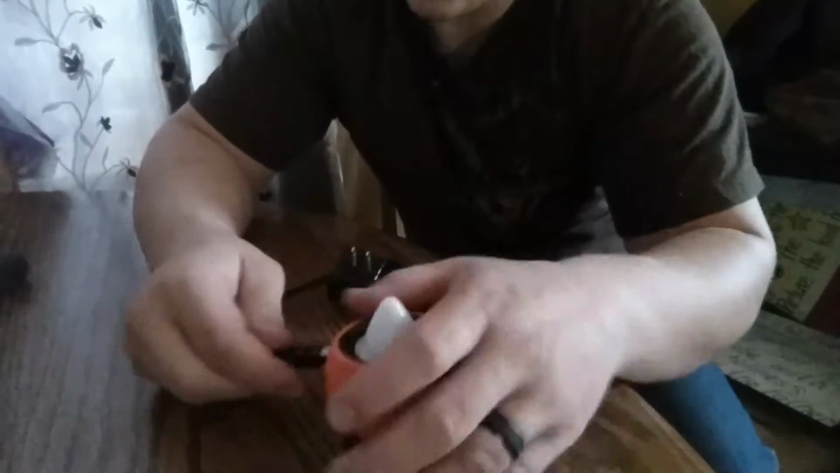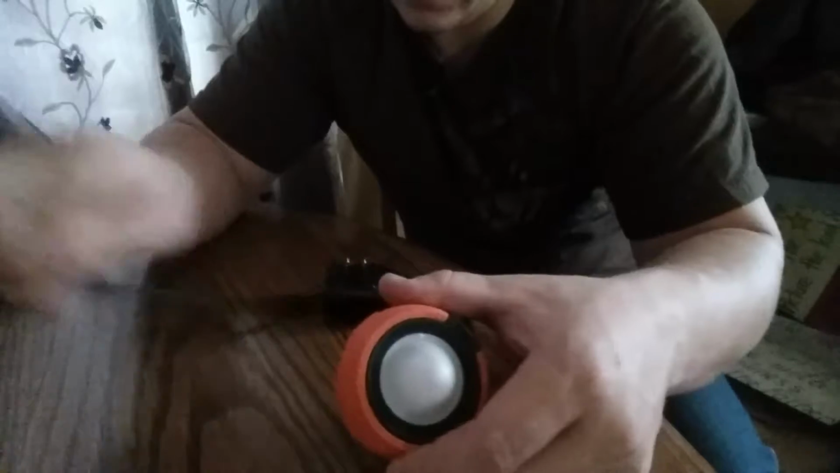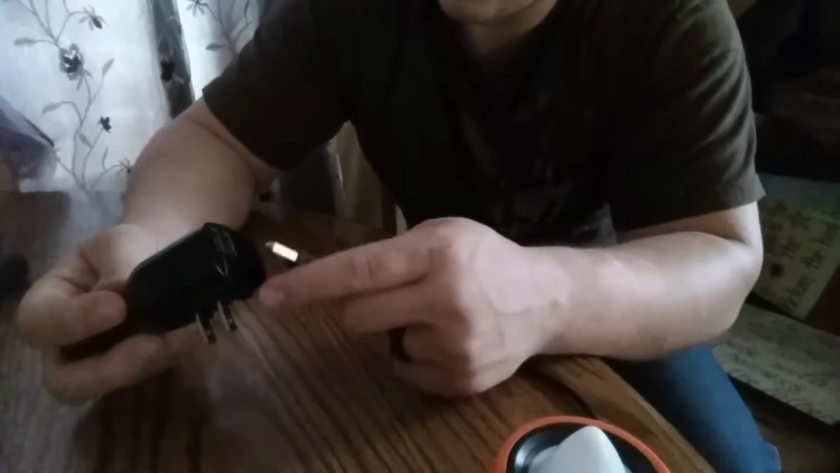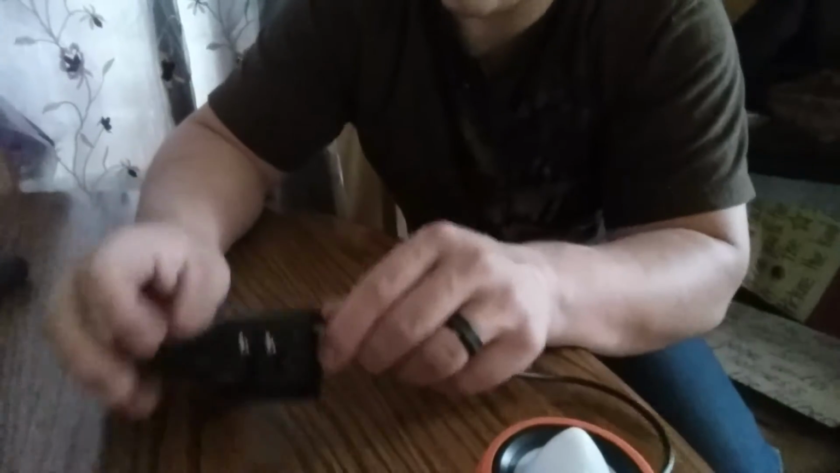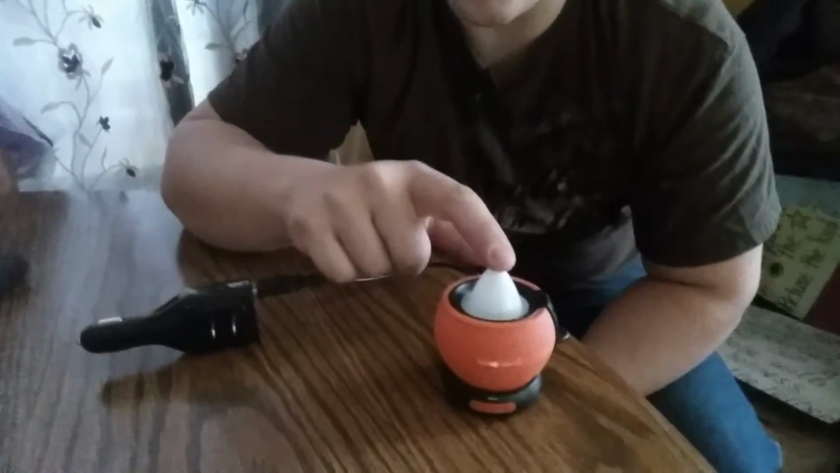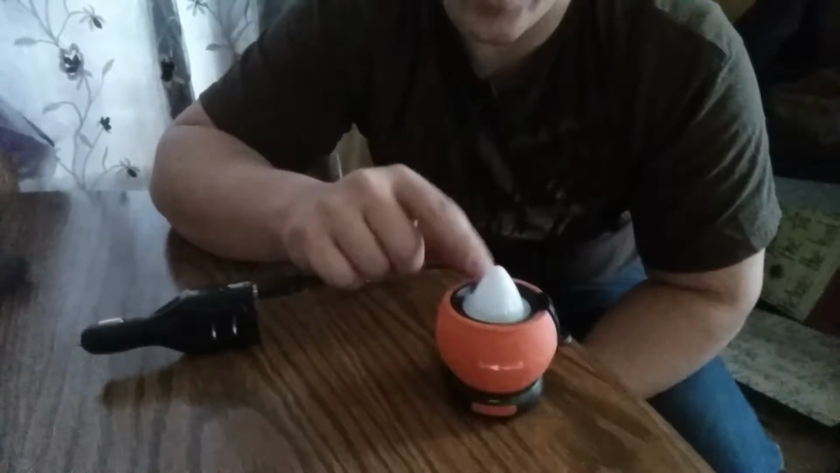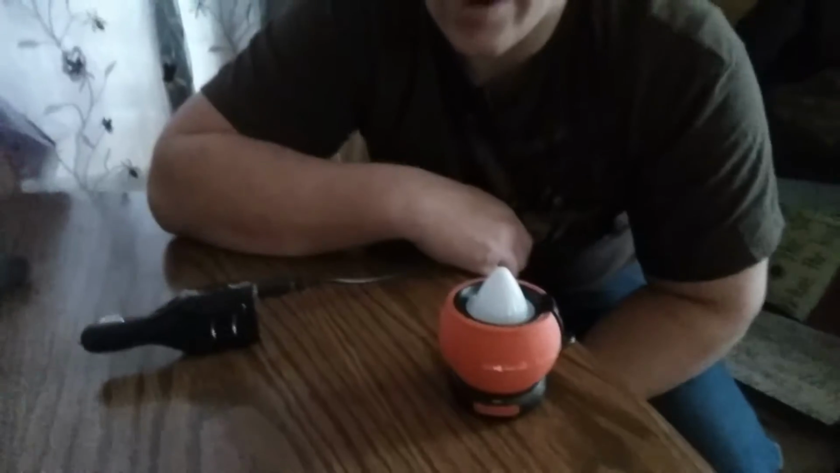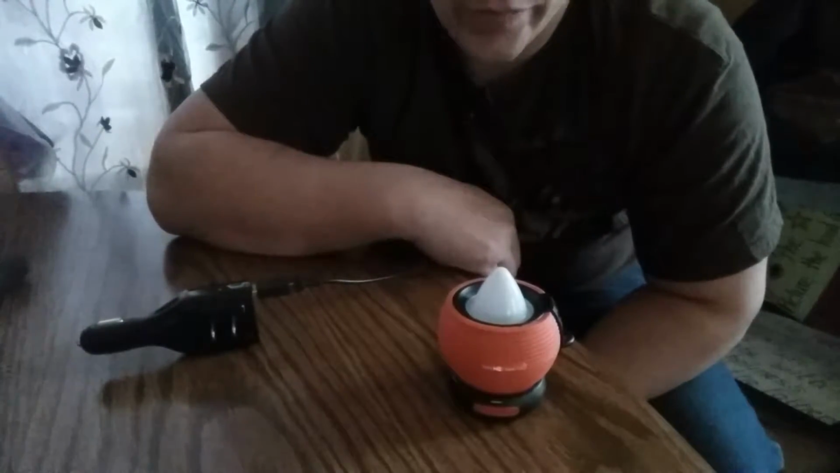You plug her in, just like that, and then either in your car or your house, you go to power right here, and you're ready to go. Plug her in. This will turn orange if it's not full, and then the light will actually turn green when you're charged, ready to go.